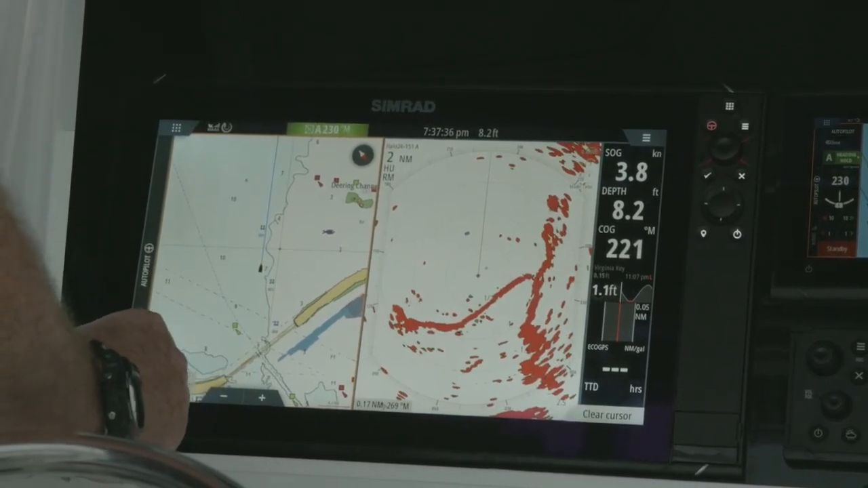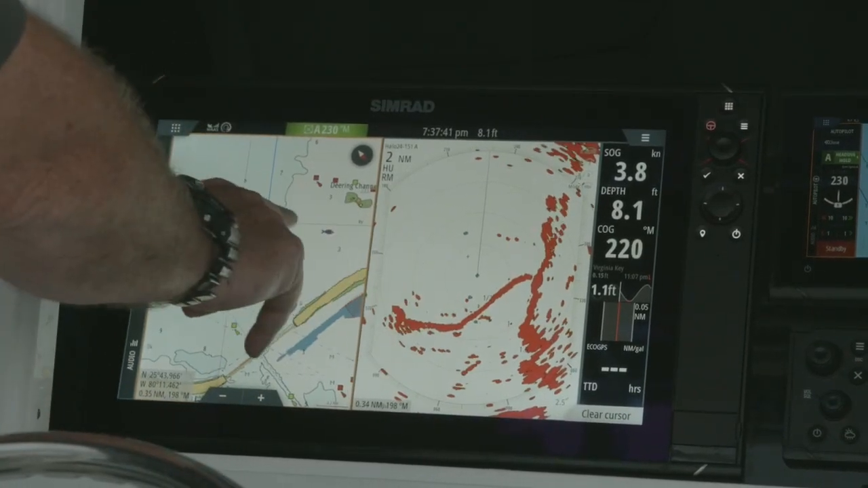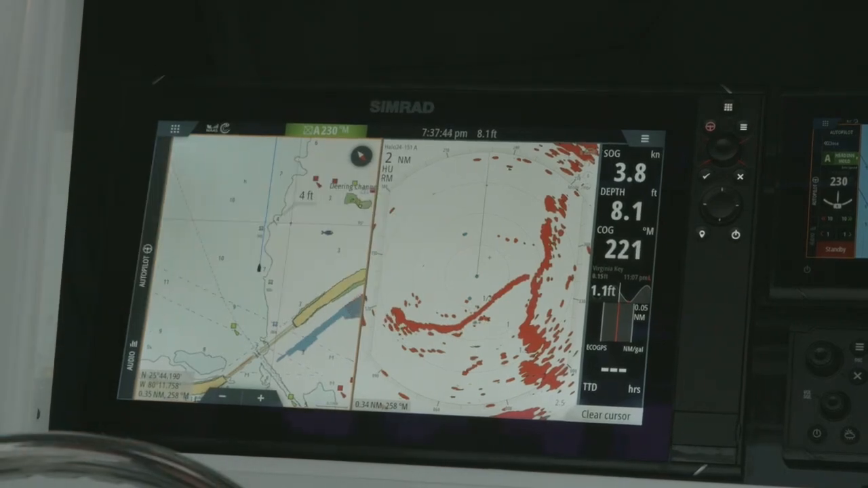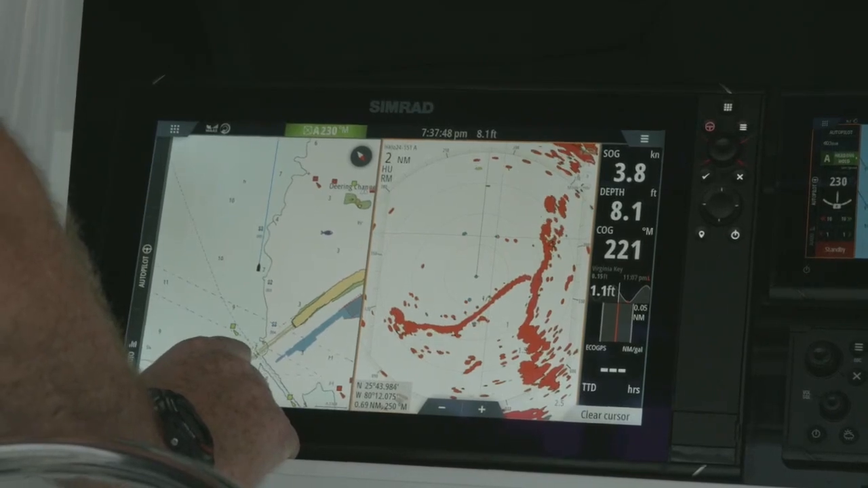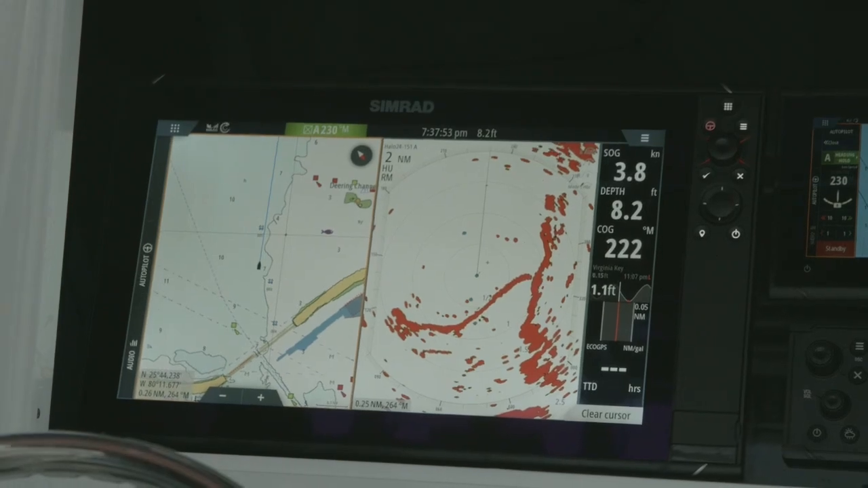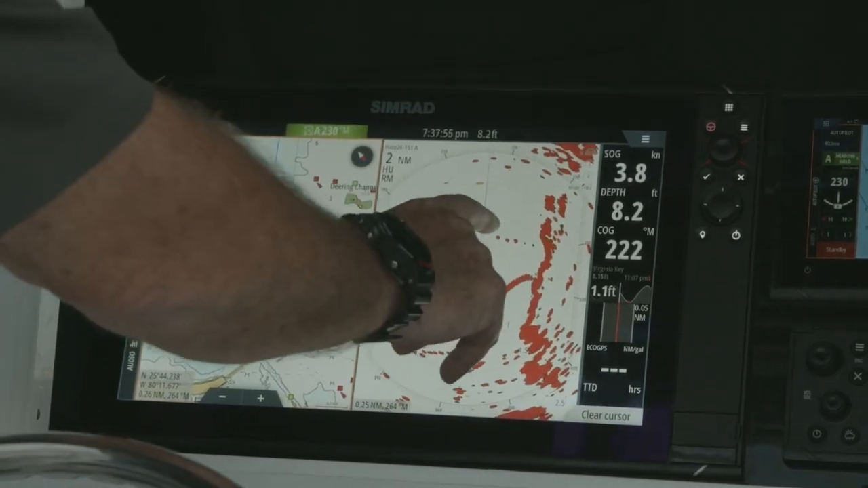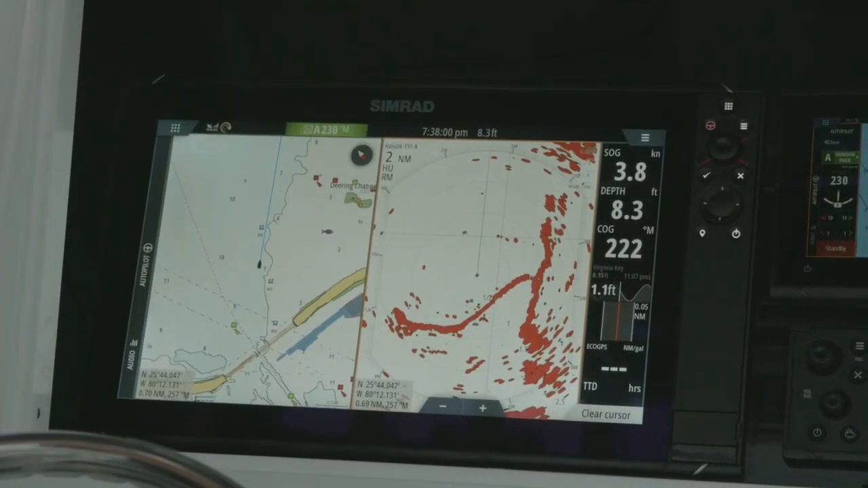Something that is really nice is you notice here's my cursor, that these cursors are locked. So when I'm doing side by side, whether I see a target on my radar or on my chart, those cursors will always show the exact same spot. So again, just a quick way to find out, is that a marker? Yep, that target is a marker. Because those cursors are locked, it's a quick way to see where that target is in reference to the vessel based on my chart versus my radar.